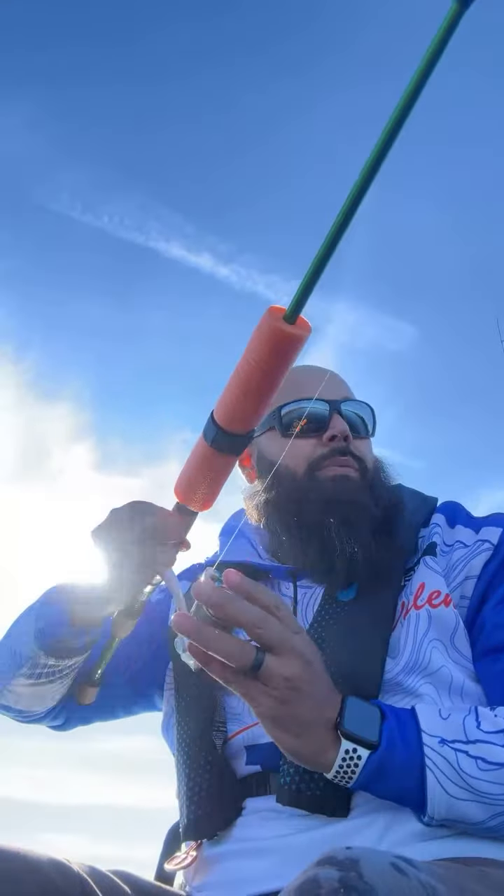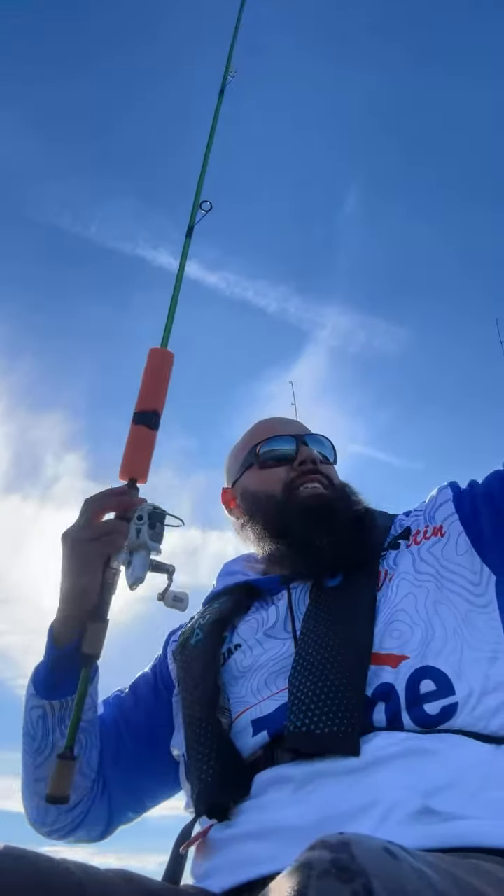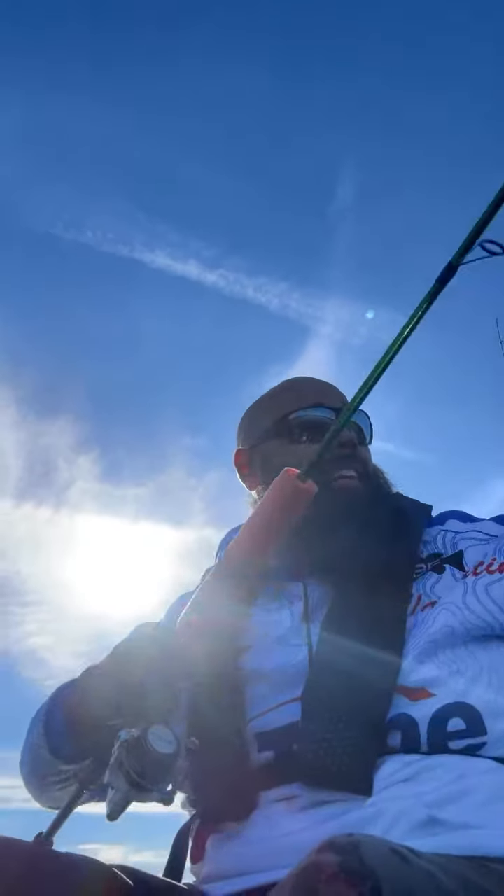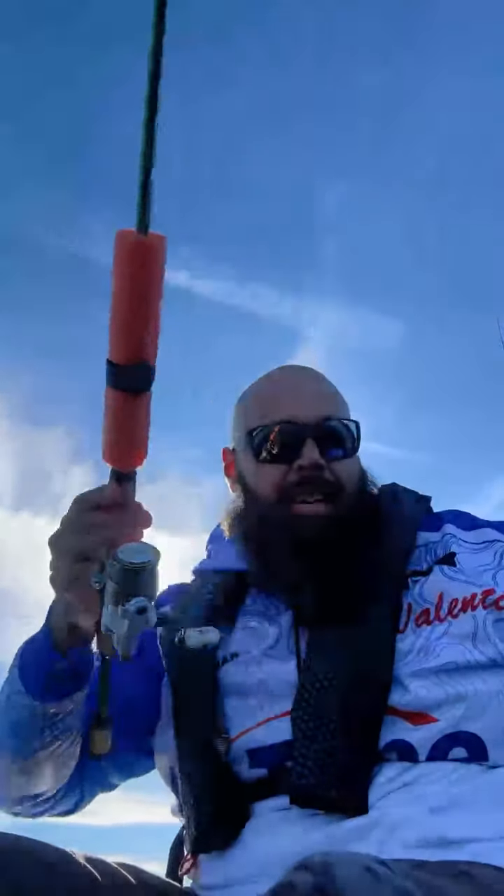So we're tossing them out. I got the smallest of Kayak's, a little 2-inch Kayak on a 1/16 ounce jig head here. Jake let me hold the jig head because all I got is honestly bass gear. So the lightest I have is an 1/8 ounce, and that was not cutting it. But I am out here with the cheater scope, picking up them schools.